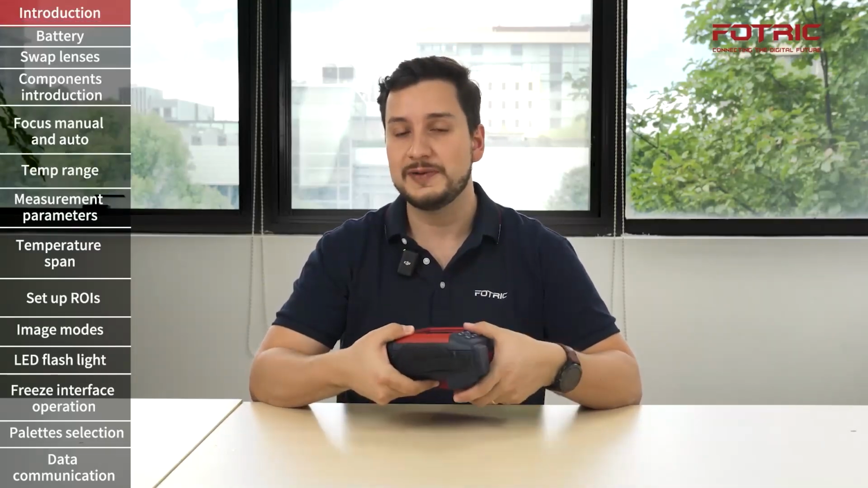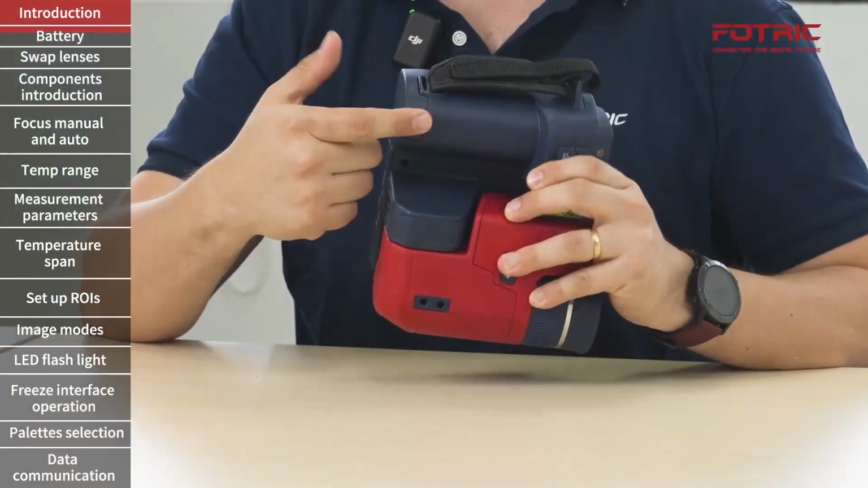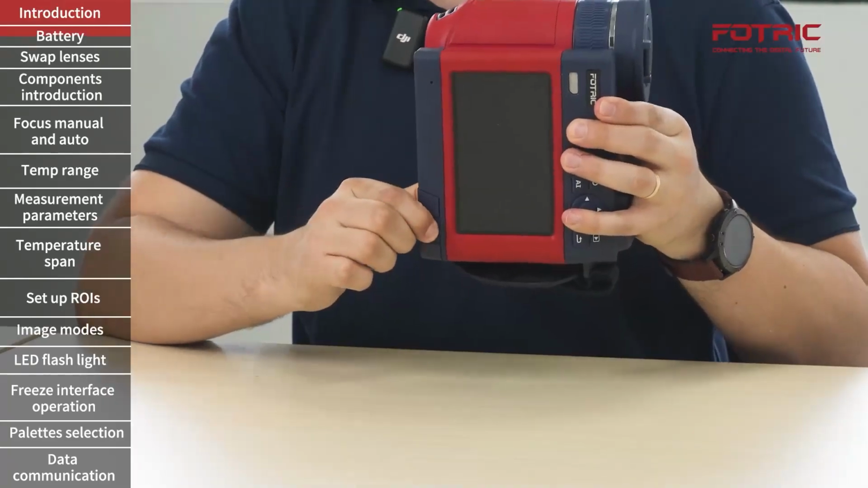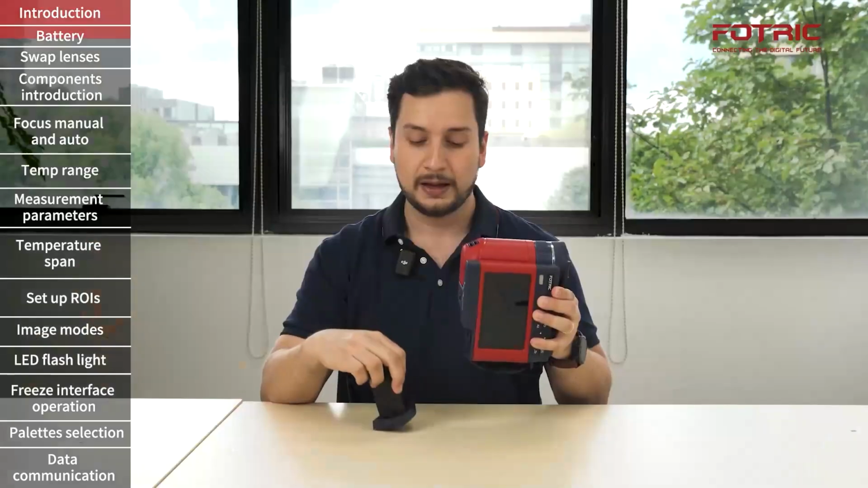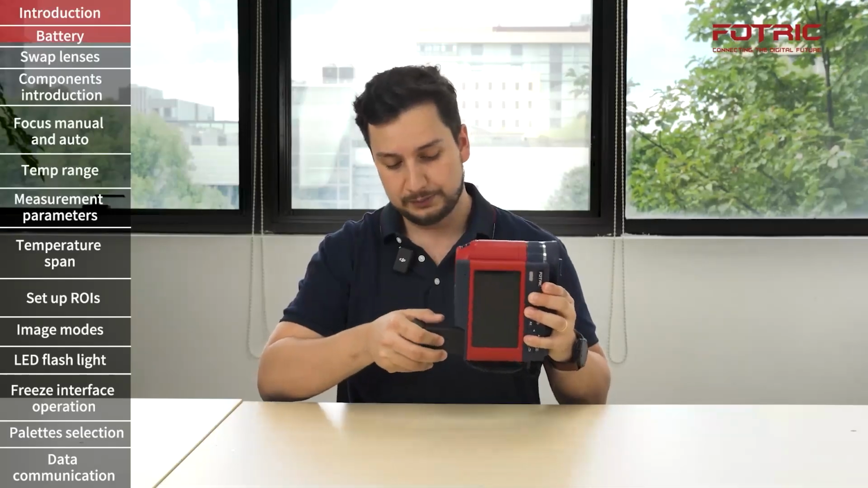So let's start by showing you how to remove the battery and replace it with a fresh new one. The battery comes with two buttons, one in the front part and one in the bottom part, right here. We need to press the two of them at the same time and then we can remove it. With the fresh new battery, I'll bring it, plug it in, and go all the way until I hit the click.